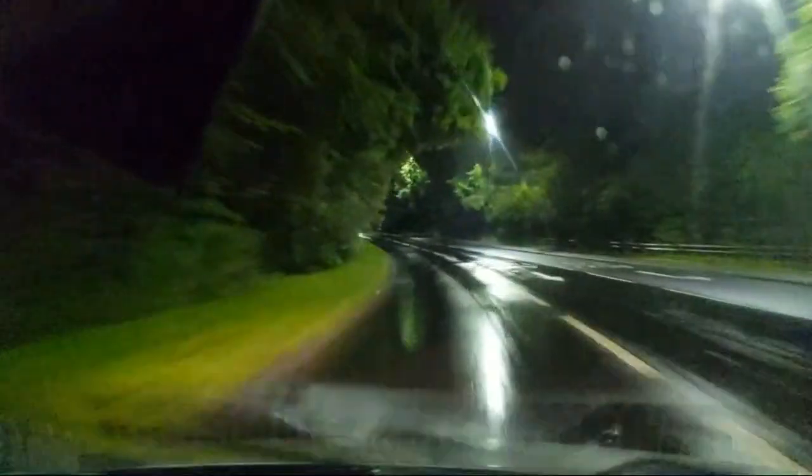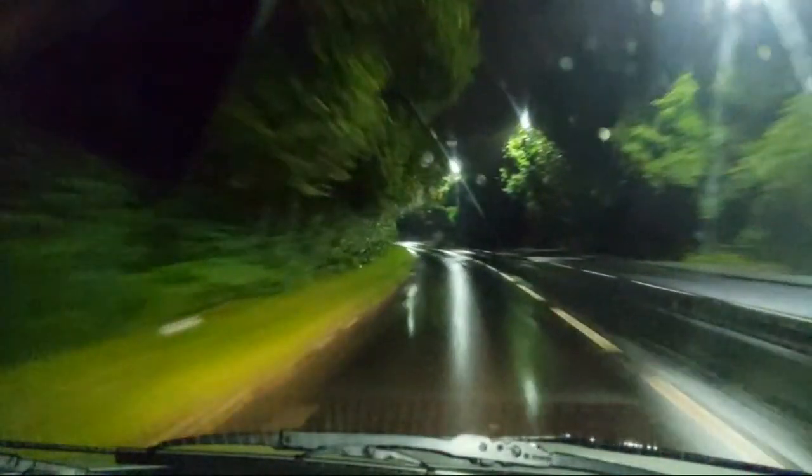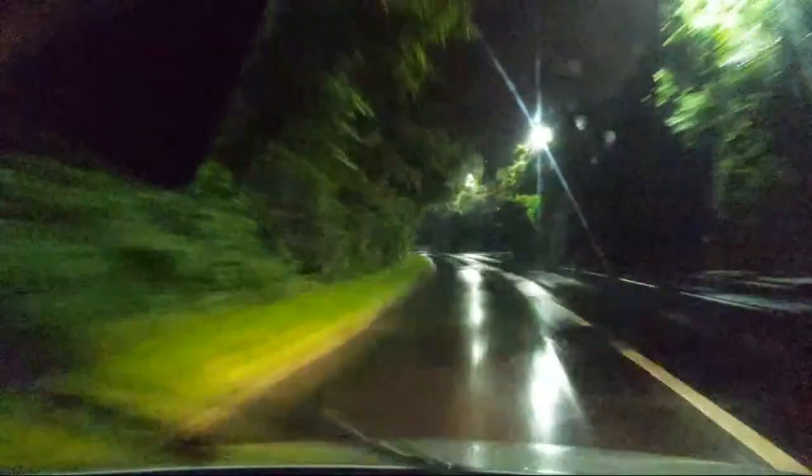Right, so we're now driving up towards the hospital. So it's bog standard because it's so late. It's just a bog standard drive tonight. No busy roads, no getting lost, just bish bash bosh, done.